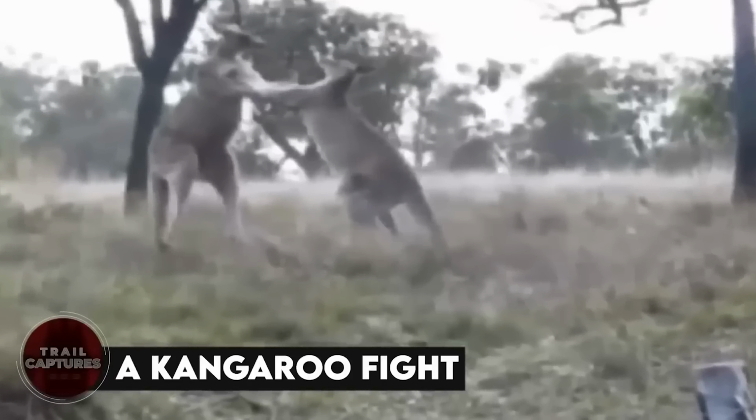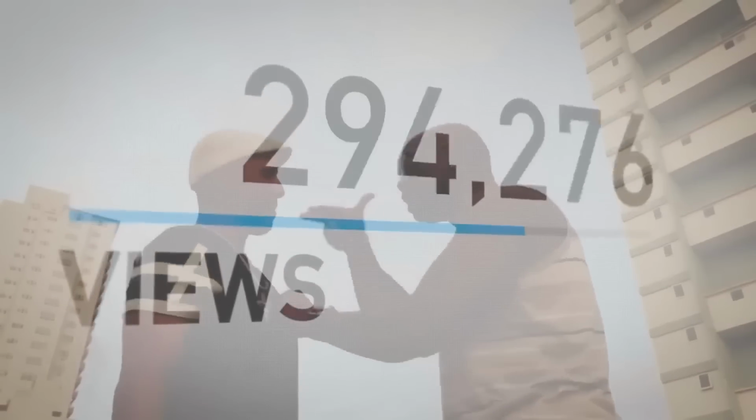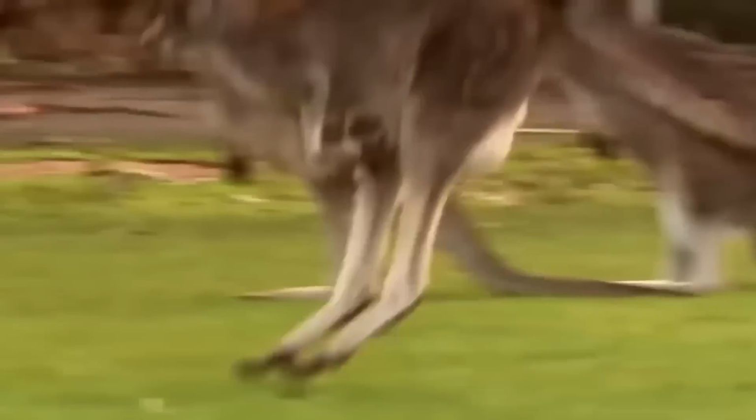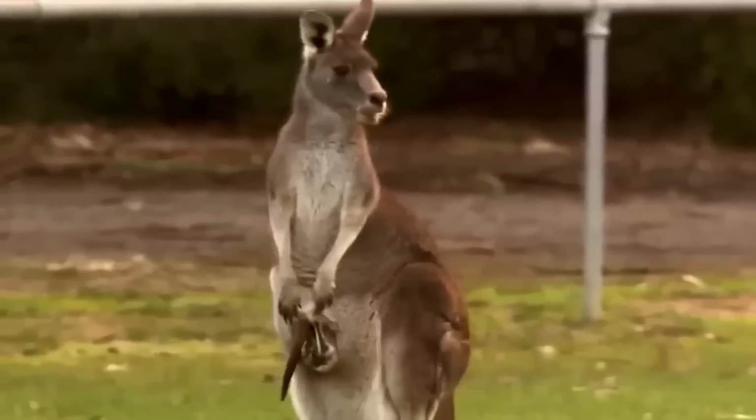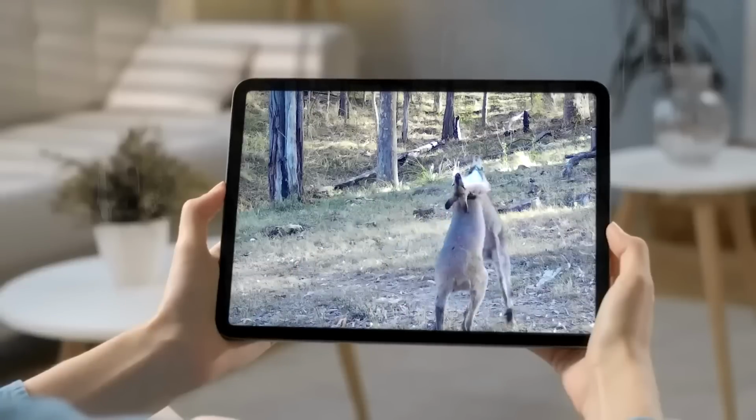A kangaroo fight. Have you ever seen videos of people fighting that go viral online? It happens quite a bit, right? But it's actually pretty rare to come across videos of kangaroos fighting. Well, I recently saw one on trail camera footage.